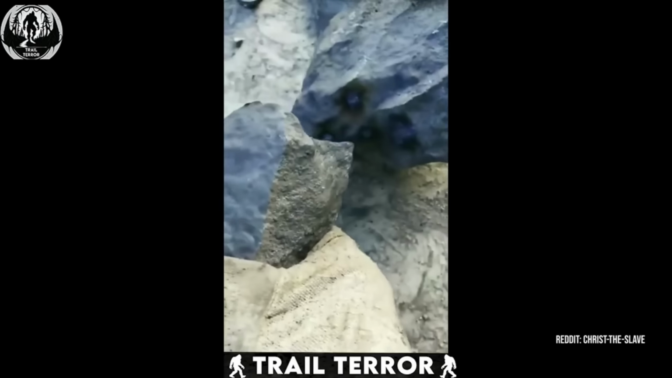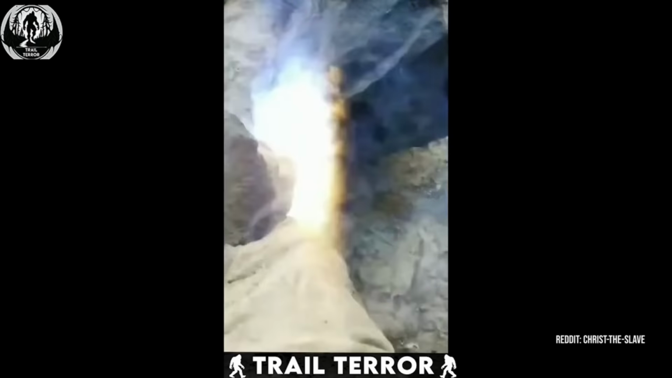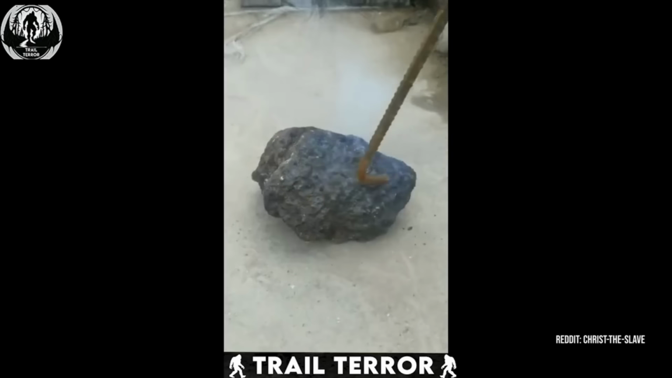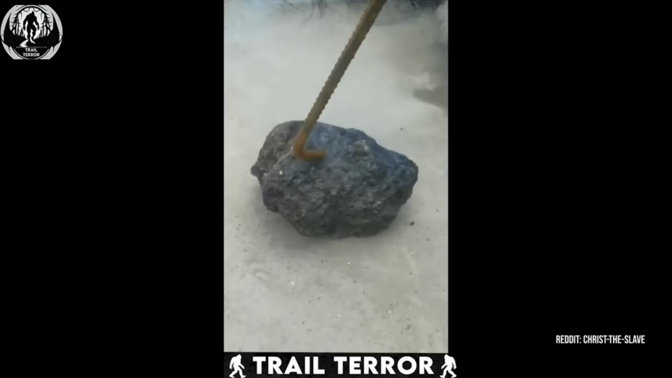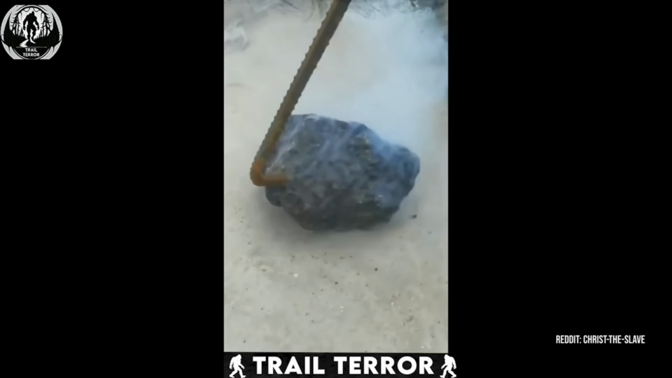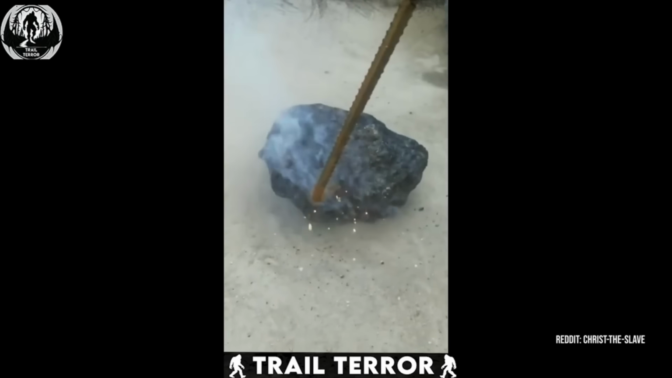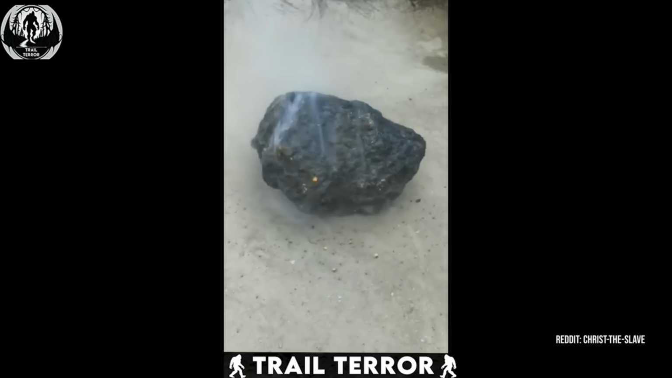From my perspective, the second rock appears to be grounded to a metal plate, completing a welding circuit. But that first rock, I can't quite figure it out. It doesn't seem to be grounded anywhere, unless it's cleverly hidden from view. What do you think? Is it just nature showing off? Or are we on to something extraordinary?